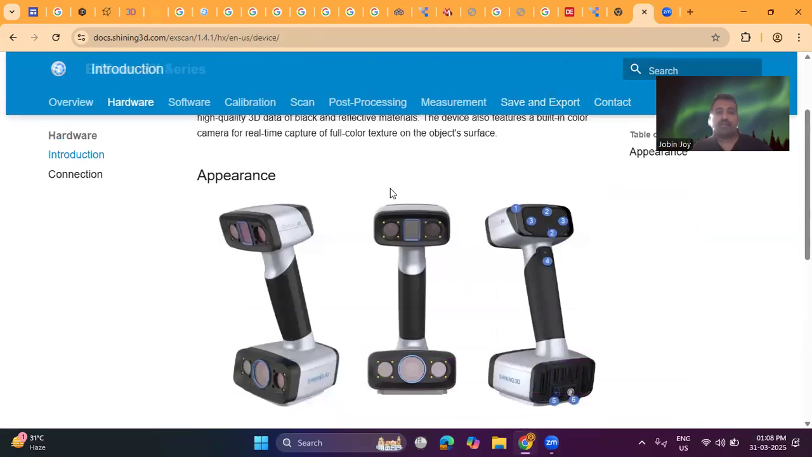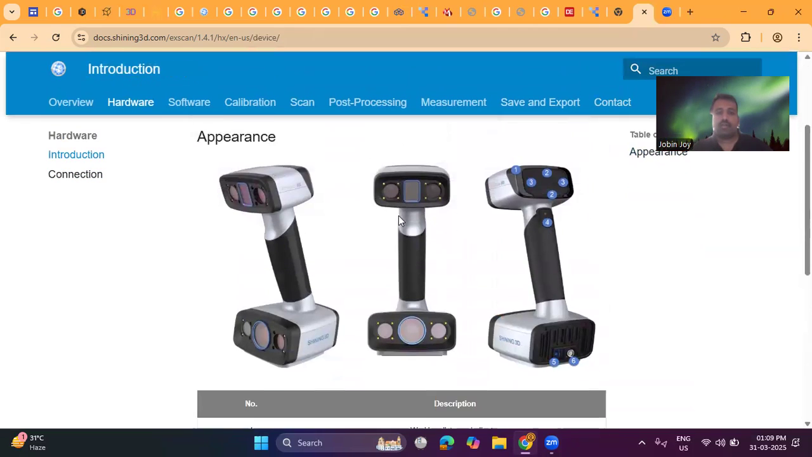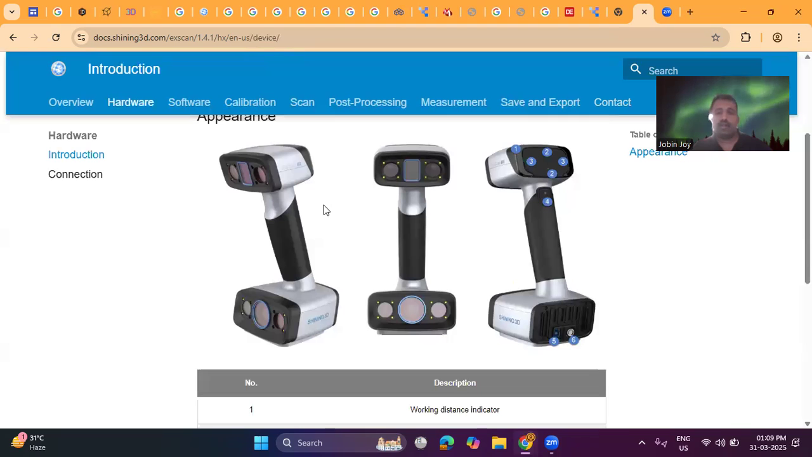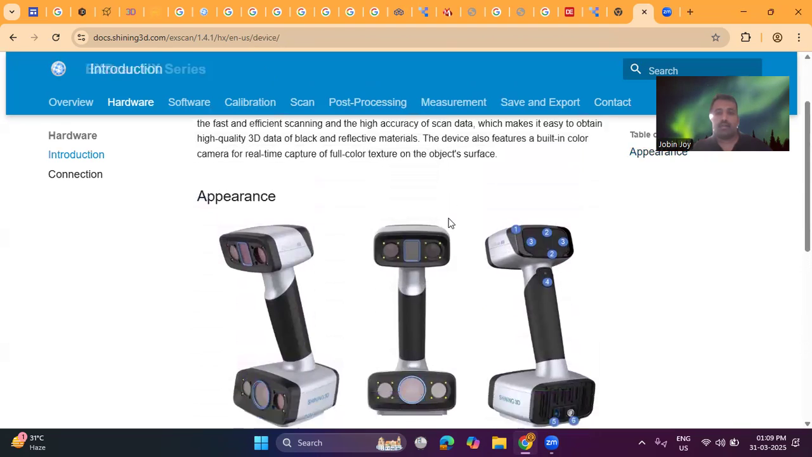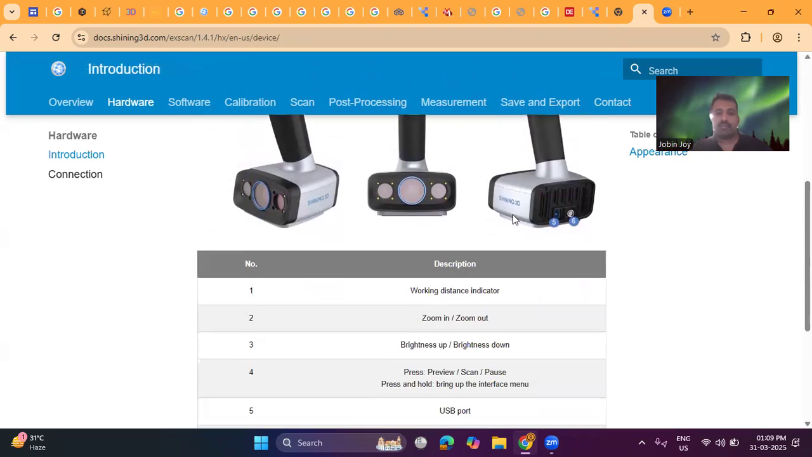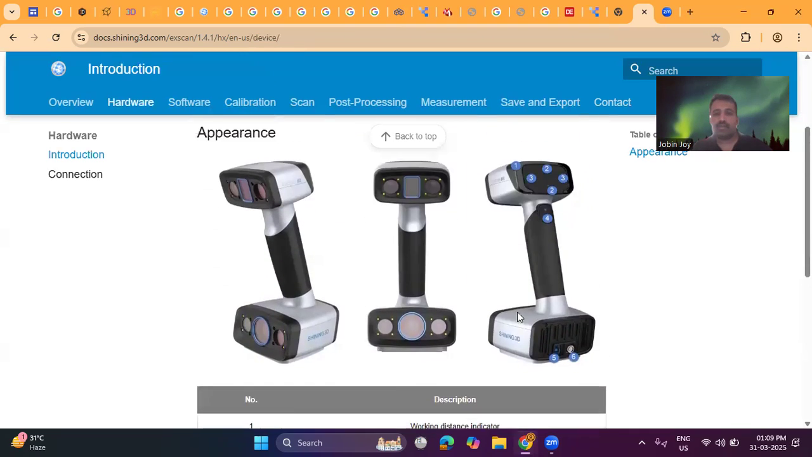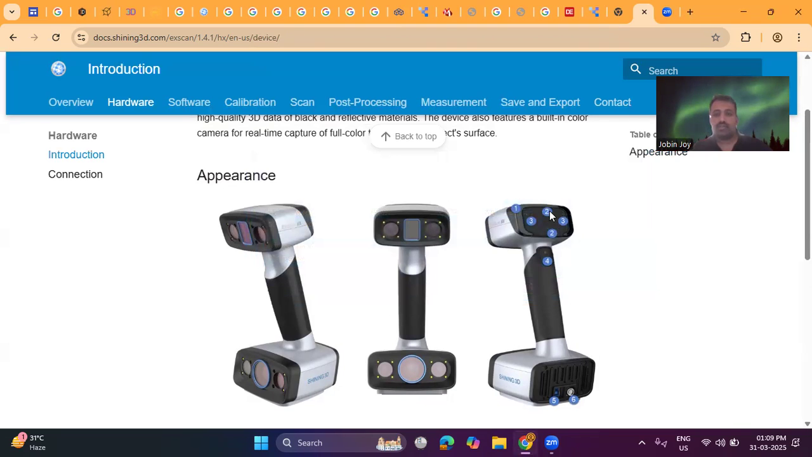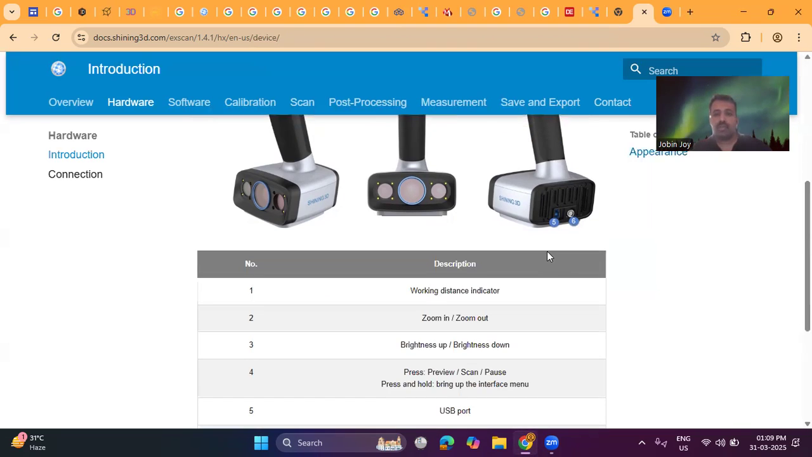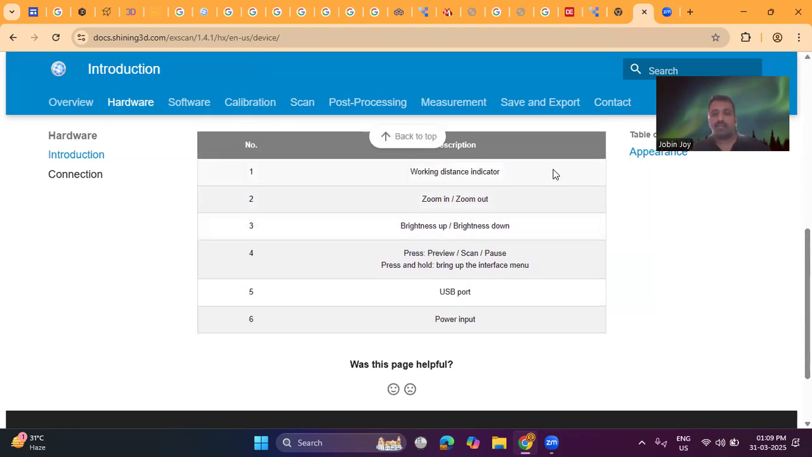Going to the hardware, you can see what the important keys used in the scanner are. Number one represents the working distance indicator, and number two is zoom in, zoom out, plus and minus. Number three is brightness up and brightness down. This key is used to increase and decrease the brightness.